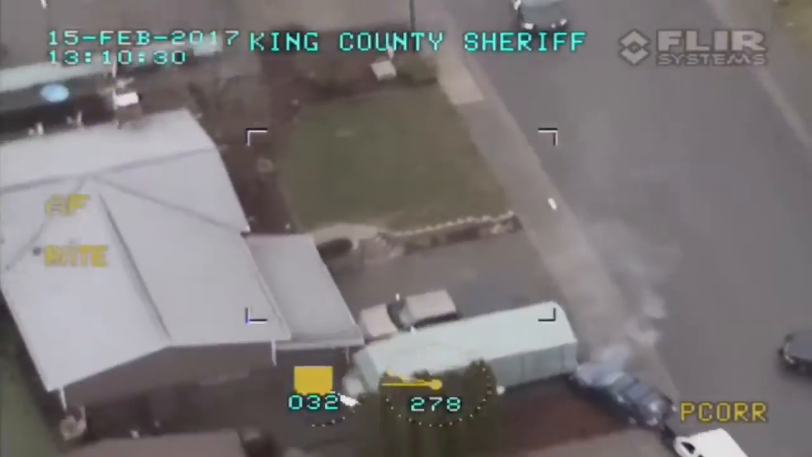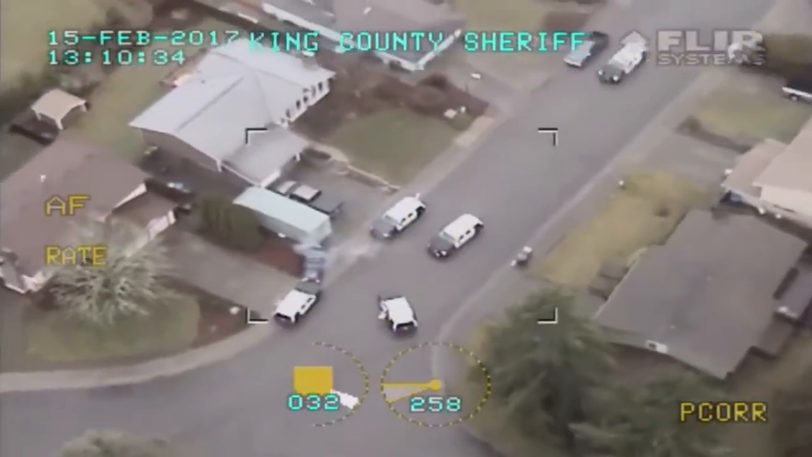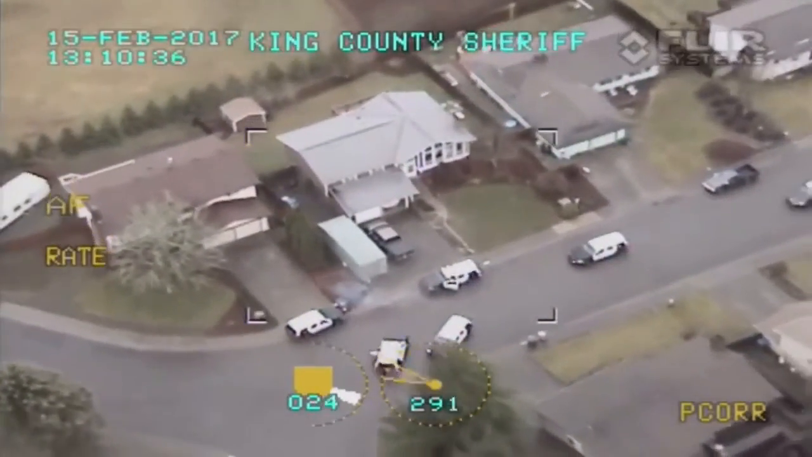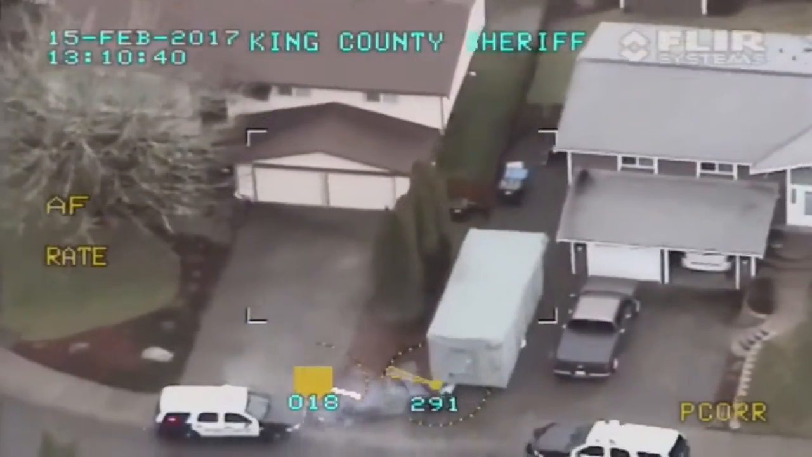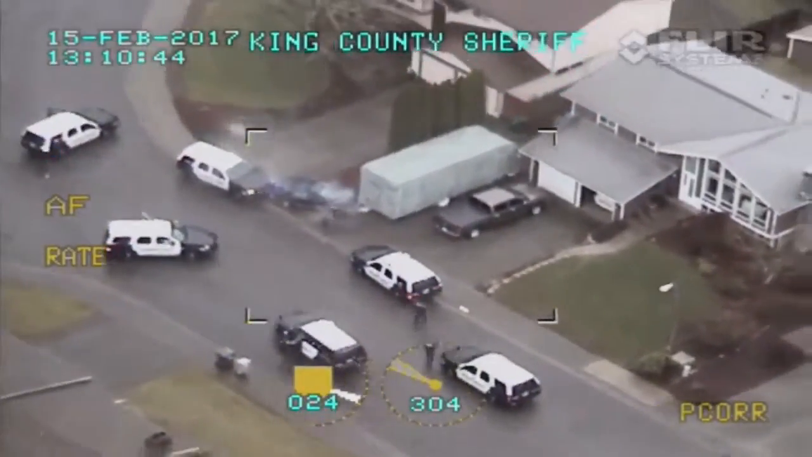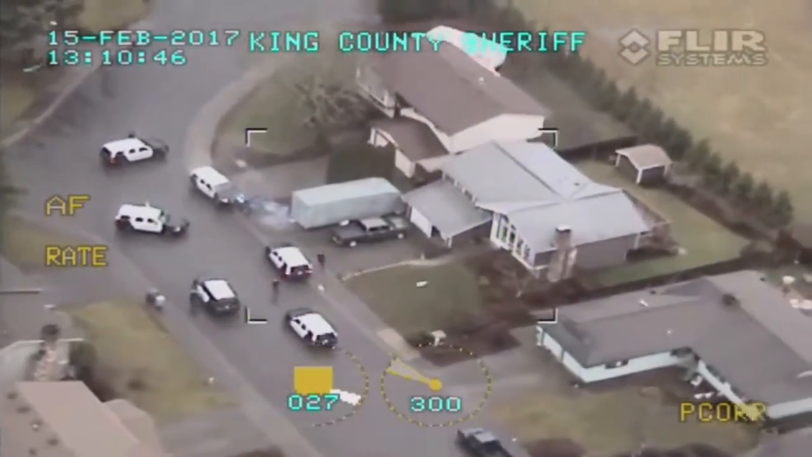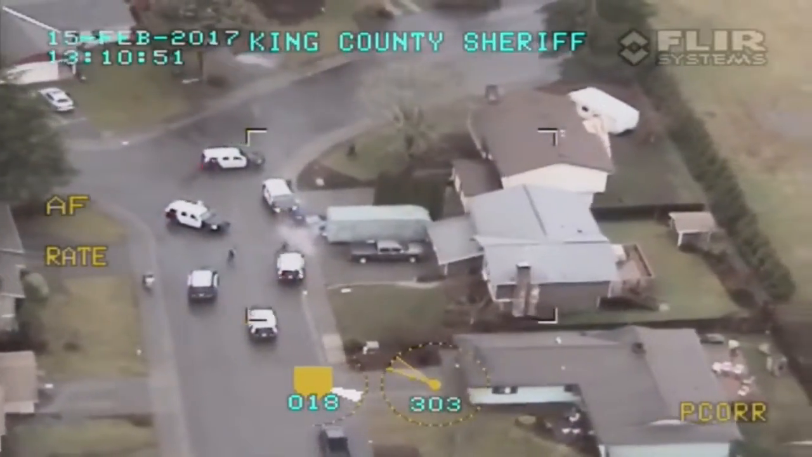All other incoming can slow down. We have enough units there. All incoming slow. Oh, you can slow people down. Incoming slow. Yeah, Guardian 1, everybody can slow down, and you might want to start rolling fire.